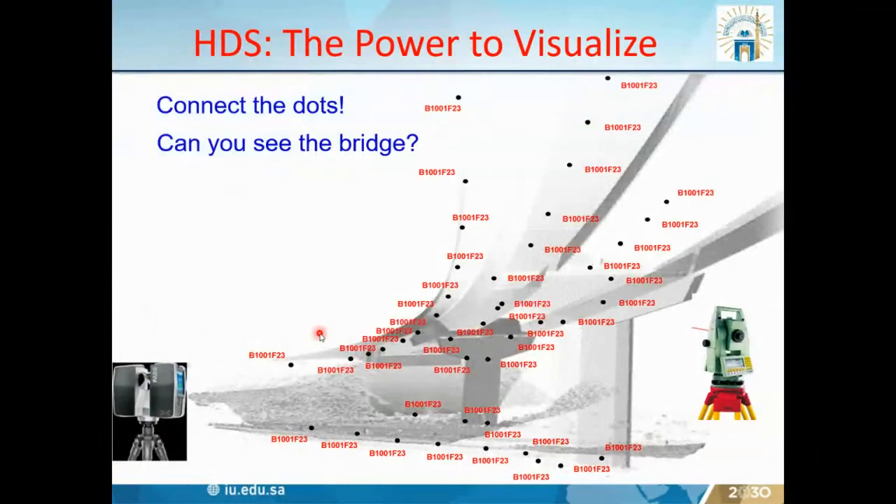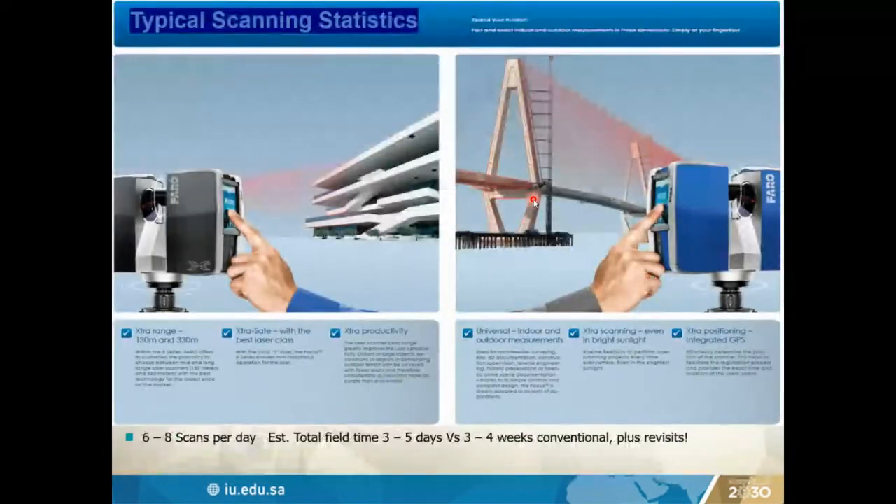Like here we can see in the bridge. If we use the conventional devices, we have to take so many points to see the bridge structure. But if we use the scanner, we will see the whole structure within 5 or 8 minutes, and we can model and analyze the whole area within 10 or 20 minutes. But if we use the conventional device, it will take more time.